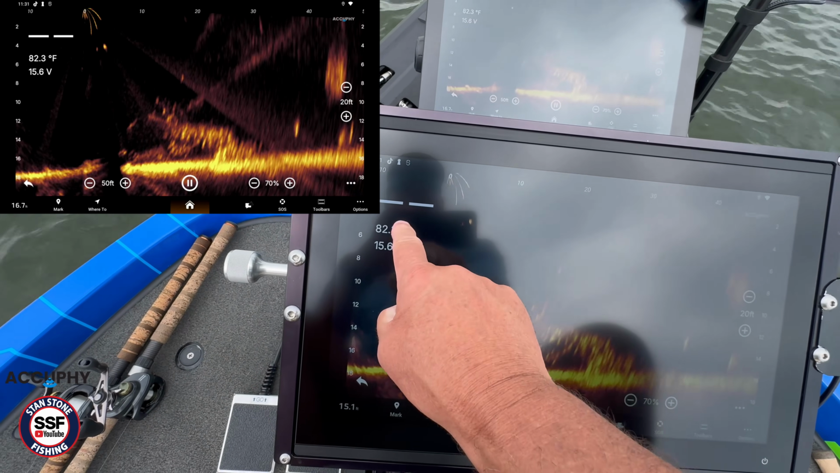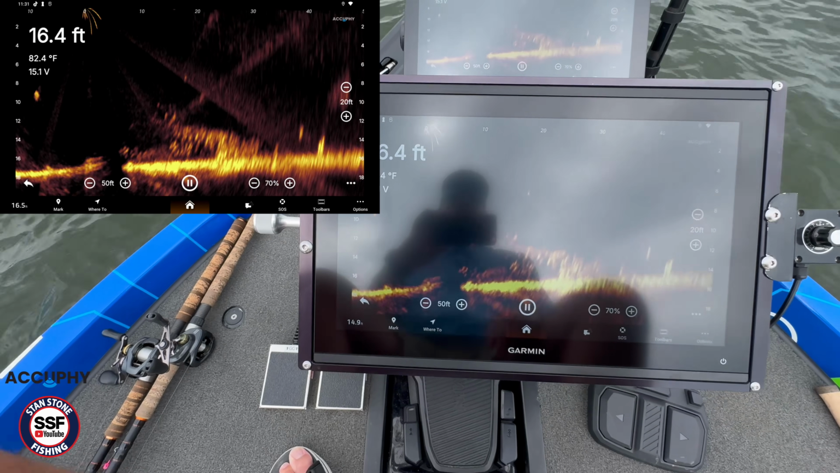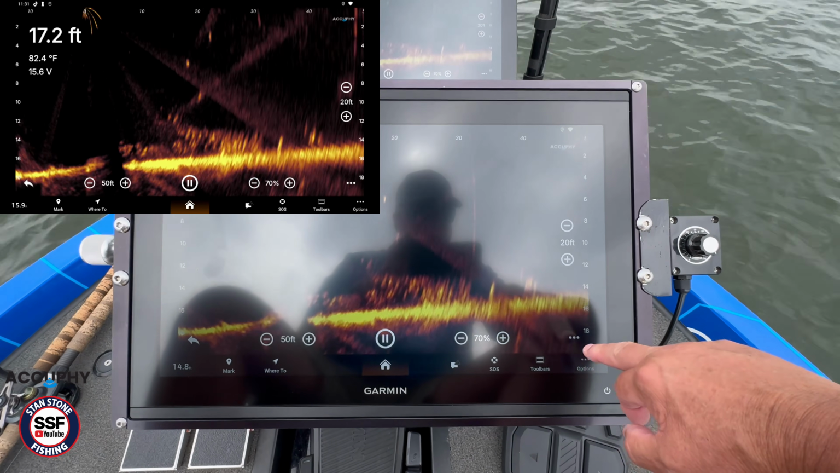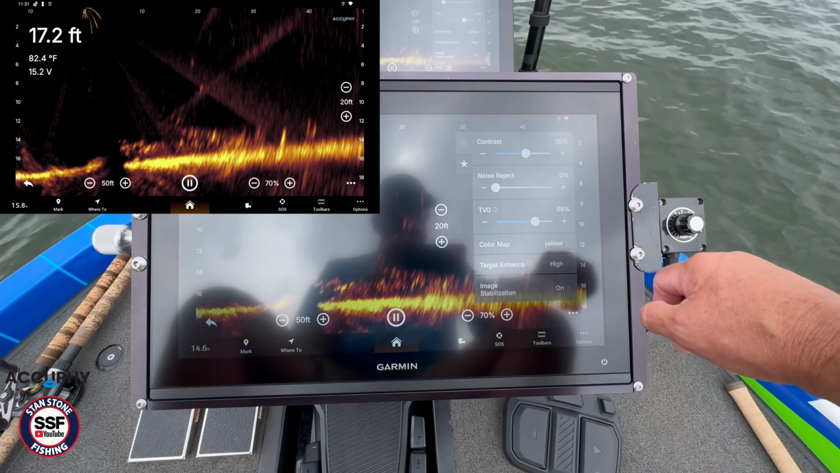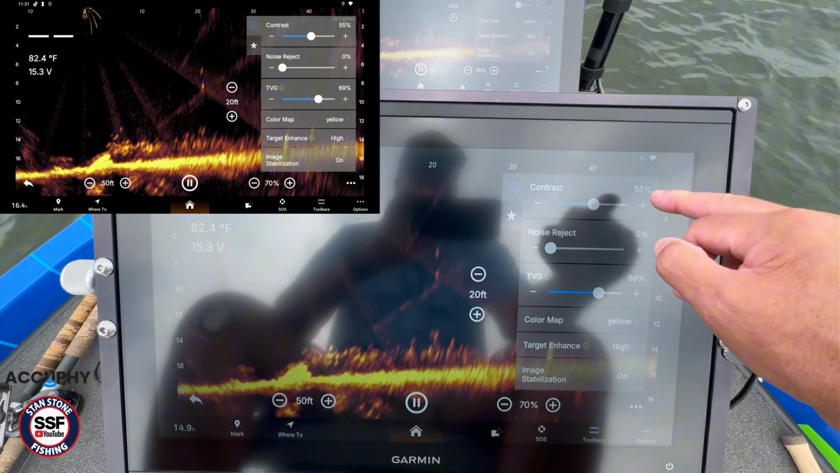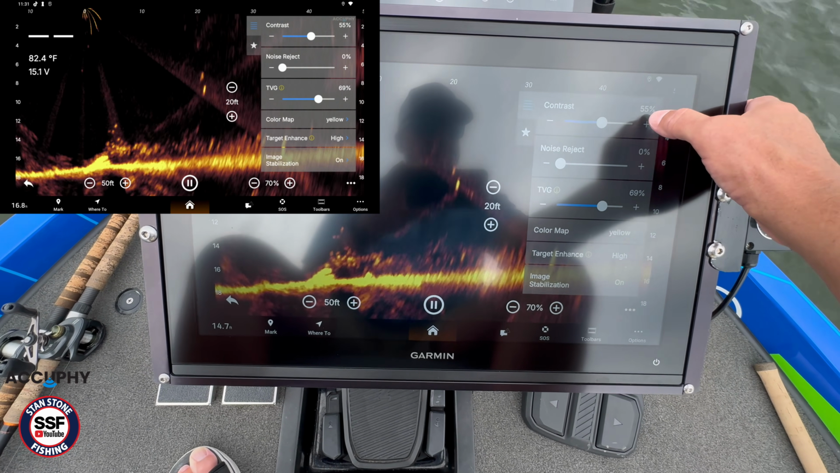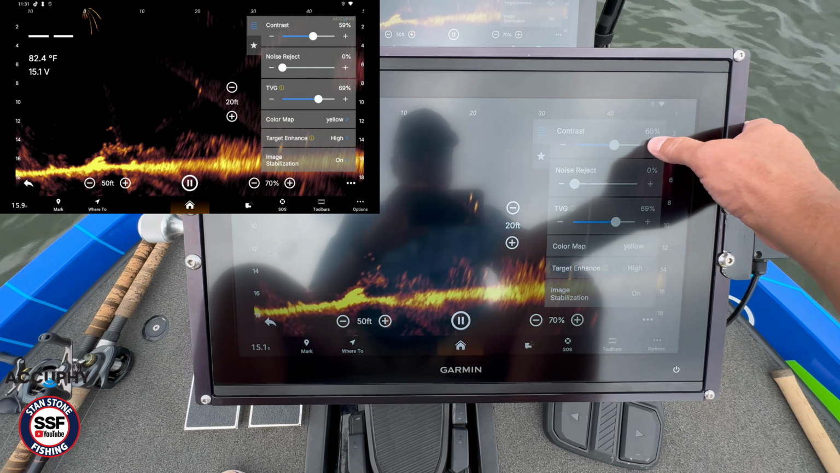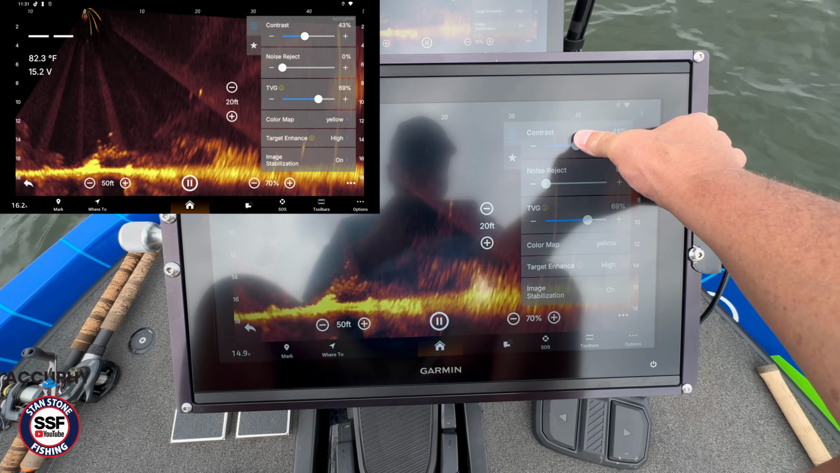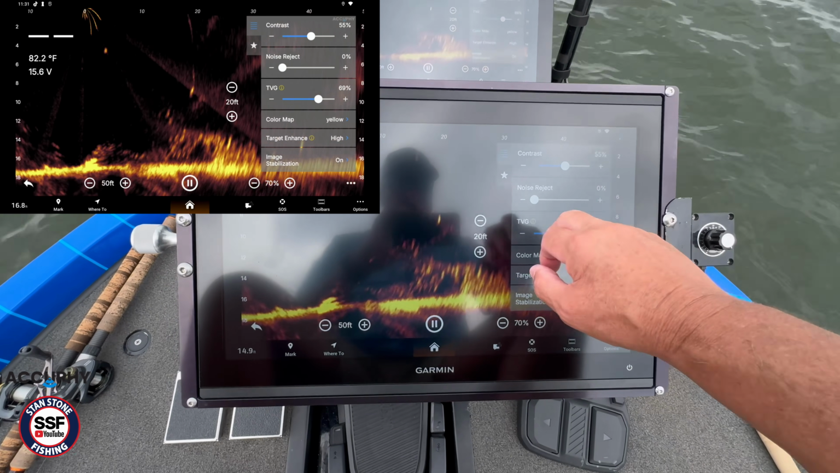It's got our depth, temperature, the voltage. Then we can hit these three dots. Here's contrast. Right now I've got it at 55%, and we can go up or we can go down. I kind of left it at that. I like the 55%.